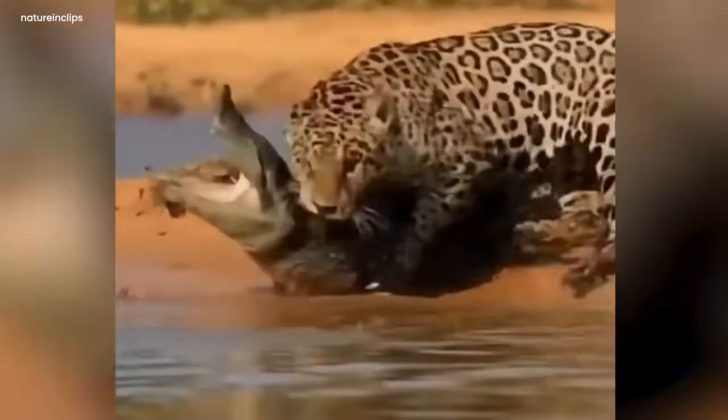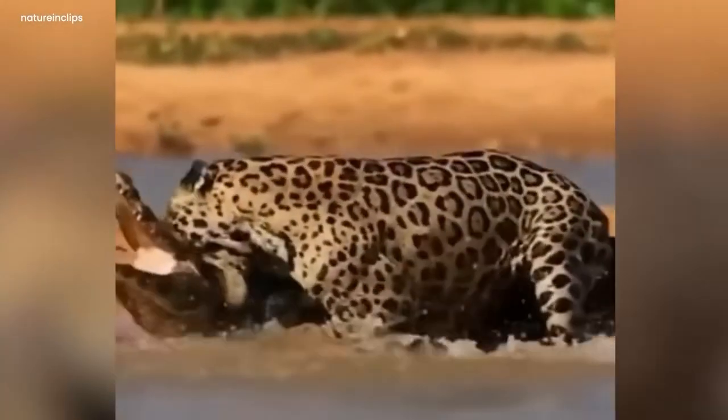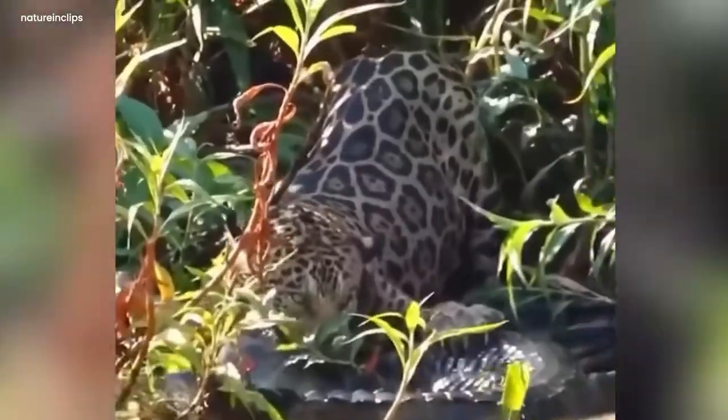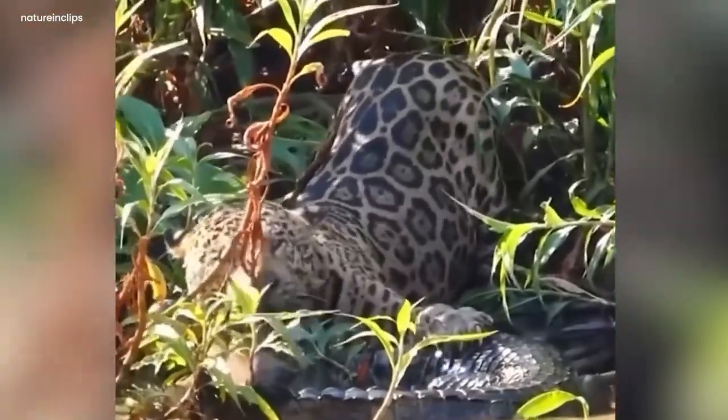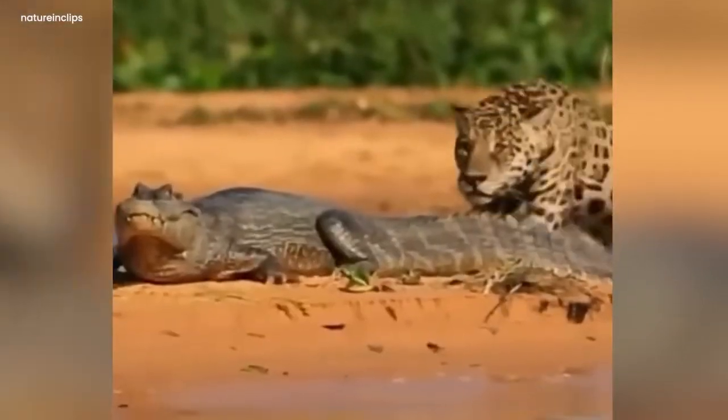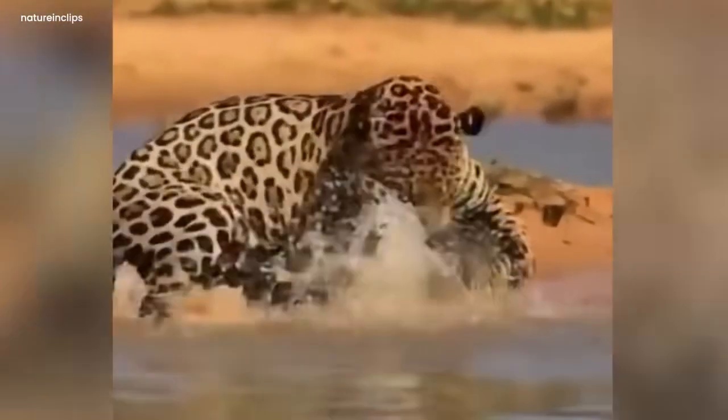At last, the cruel jaguar dragged the crocodile to the dry land. Then, it tightly bites the crocodile's neck with its sharp teeth, and after a while, the crocodile was killed by the jaguar. It was a very haunted and eerie scene. This was a deep and great mystery that was captured by the camera in that river.